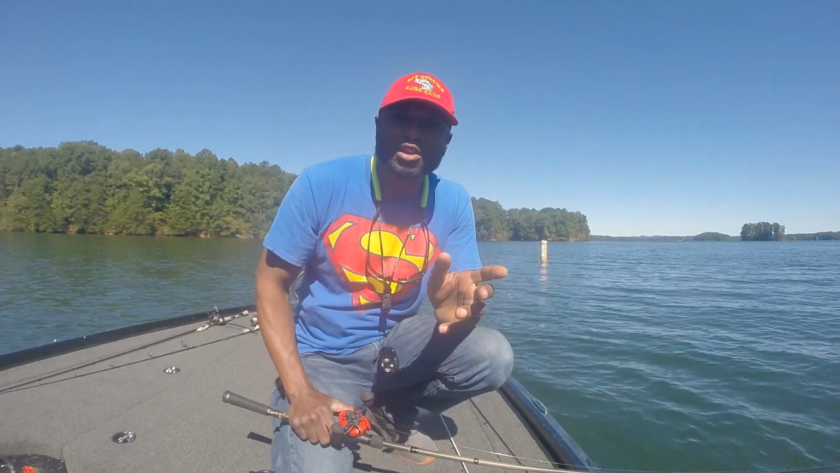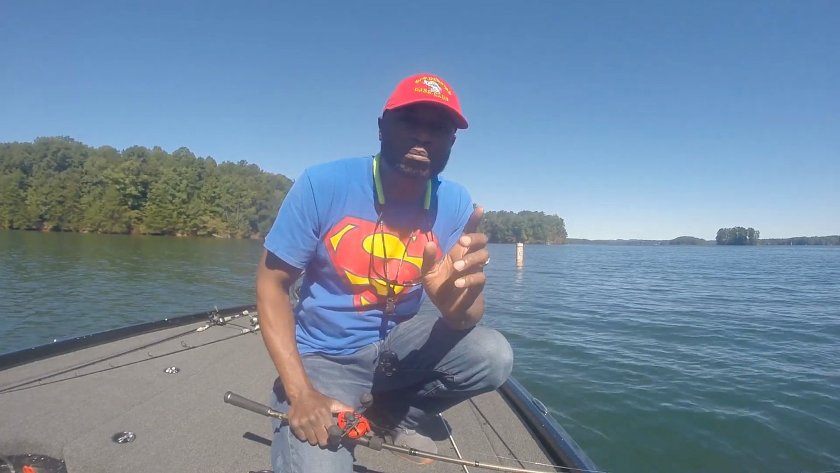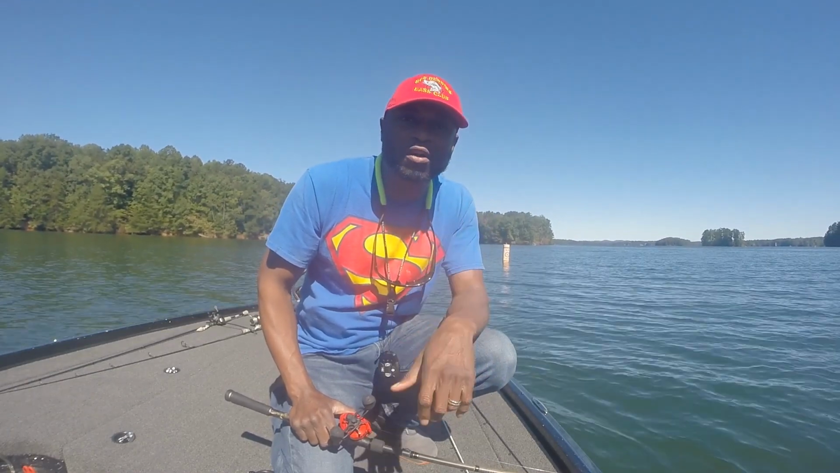Just keep in mind, you're making 2, 3, 4, 5 casts. If you have them accurate like that, you can pull up to a spot, pinpoint those casts, don't get a bite, pack up, and take off to the next spot.